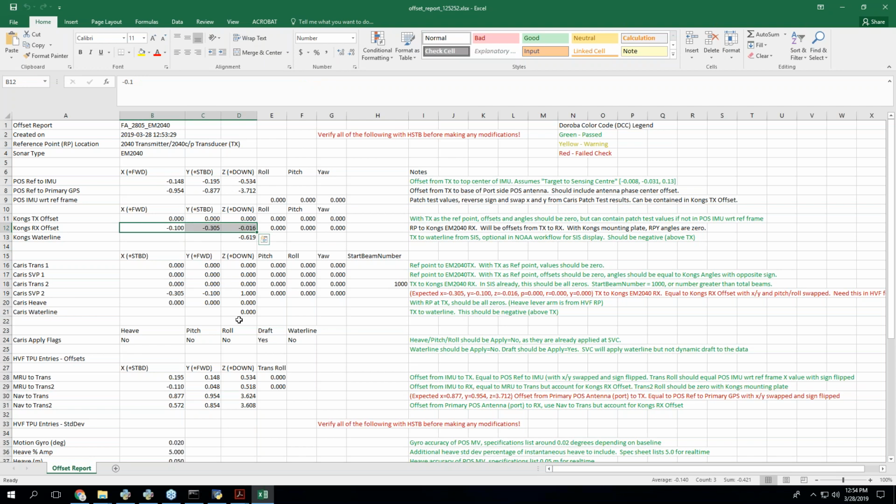That your receiver offset, that your offset from IMU to RX is in here, but accounting for the Kongsberg offset, and you're flipping sine values because you're going the other way. There's all this stuff that's wrapped up in this report. I would have a hard time coming up with all of this in my head to explain to someone.